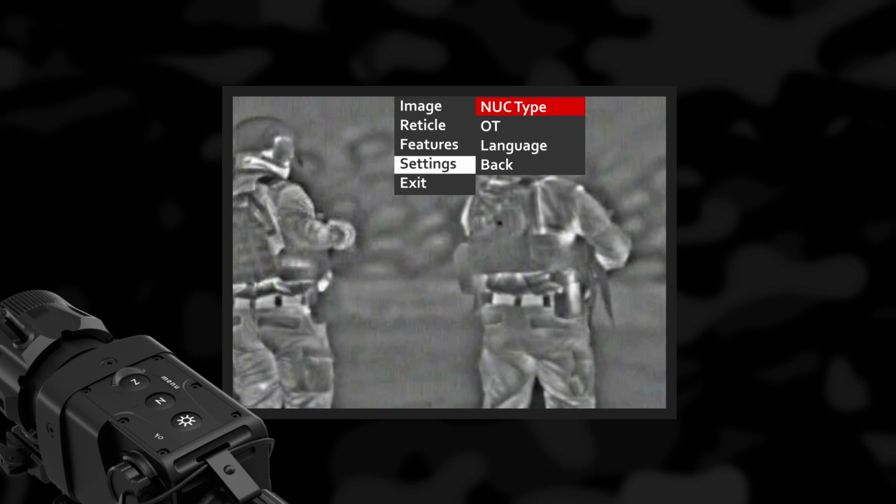Selecting the NUC type changes the NUC mode between internal and external. In situations requiring maximum suppression of the acoustic noise, the device can operate in external shutter mode, which isolates the operation of the motorized mechanism. When the external shutter mode is activated, the motorized mechanism of the shutter is blocked. Auto NUC function is deactivated. In that case, the calibration should be performed by the user, who must cover the objective lens before pressing N. In order to cover the objective lens, use the hand or the protective cap. Otherwise, the image on the display will resemble the negative effect of the observed scene.